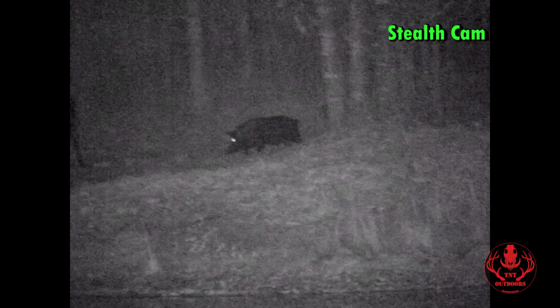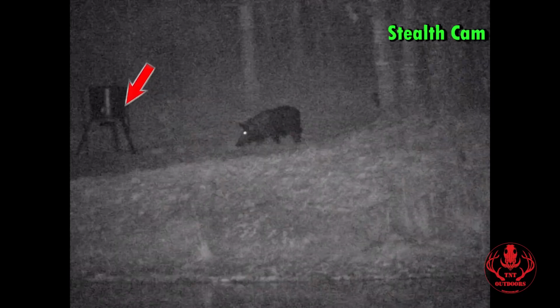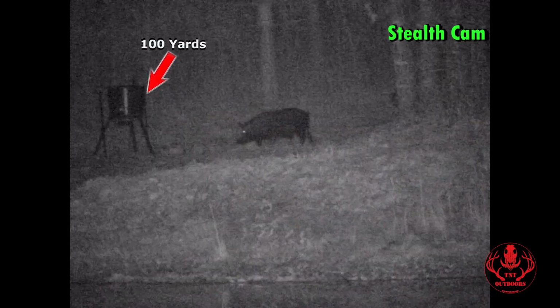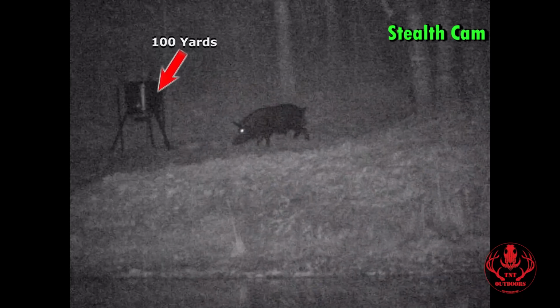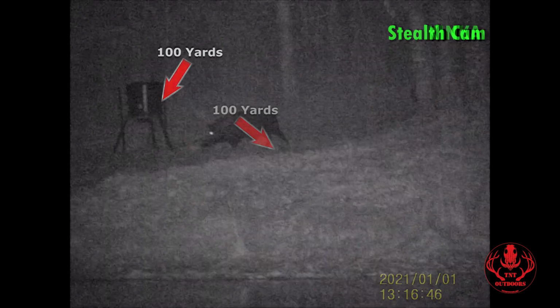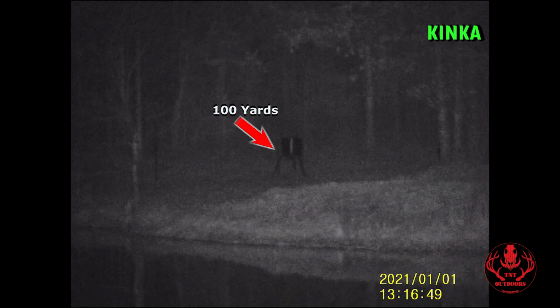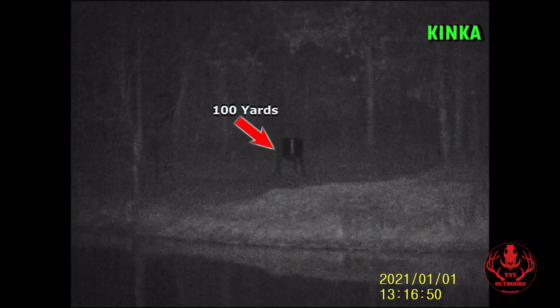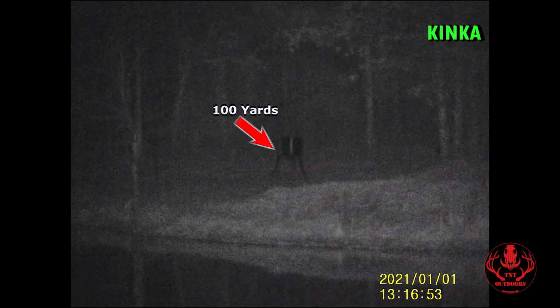You can see in the footage that I'm showing here of the Stealth Cam, that feeder that you're looking at is at exactly 100 yards. You can see how well you can see in pitch black, no ambient light, no additional lights. This is just the unit itself at 100 yards. And then you can see the same feeder also at 100 yards using the KINKA night vision monocular. Also does extremely well. And that image looks pretty darn good.